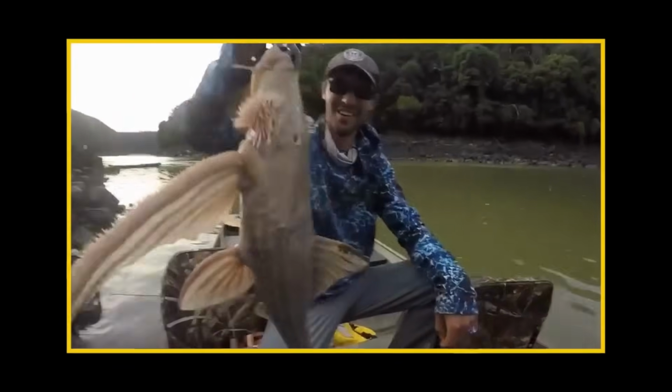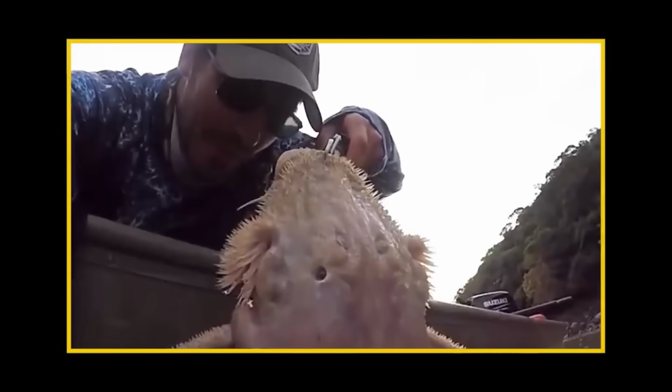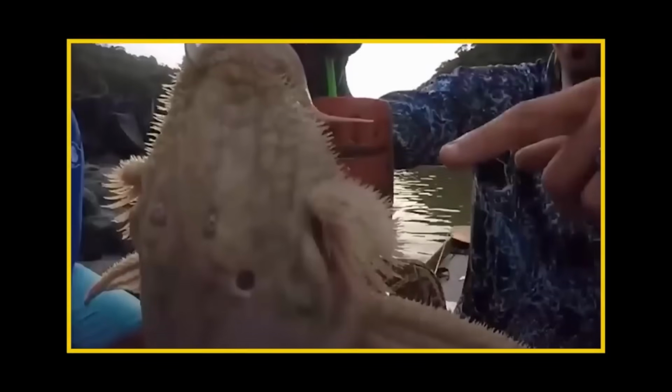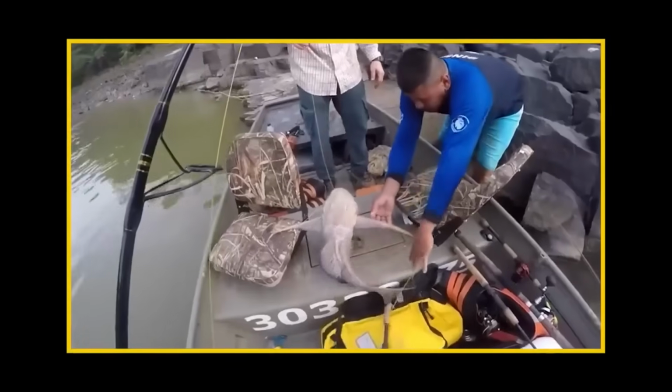And yet, in a moment of profound reverence for the mysteries of the deep, the fishermen made a collective decision to let the fish go back into the water. They recognized the significance of their catch, understanding that this was an encounter with an entirely new species. And so, with great care and respect, they chose to release the creature back into its watery domain, allowing it to swim away and preserve the wonder of its existence.